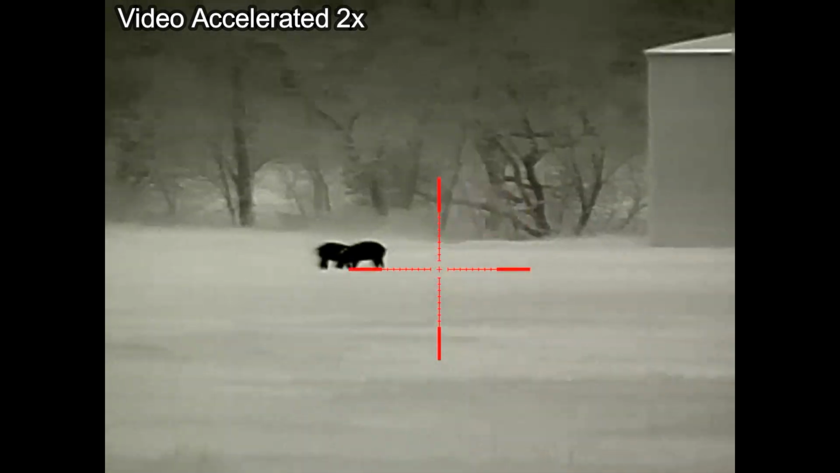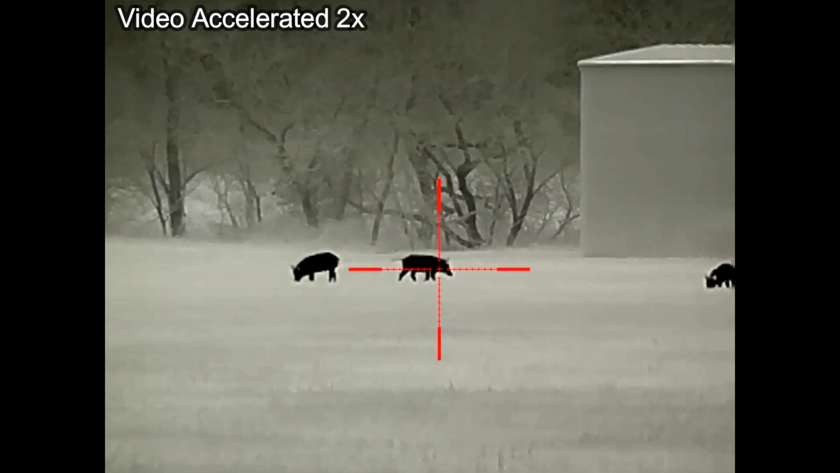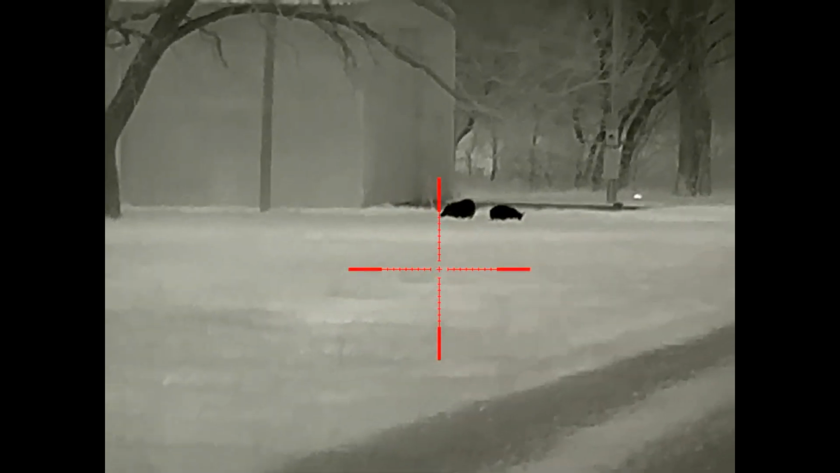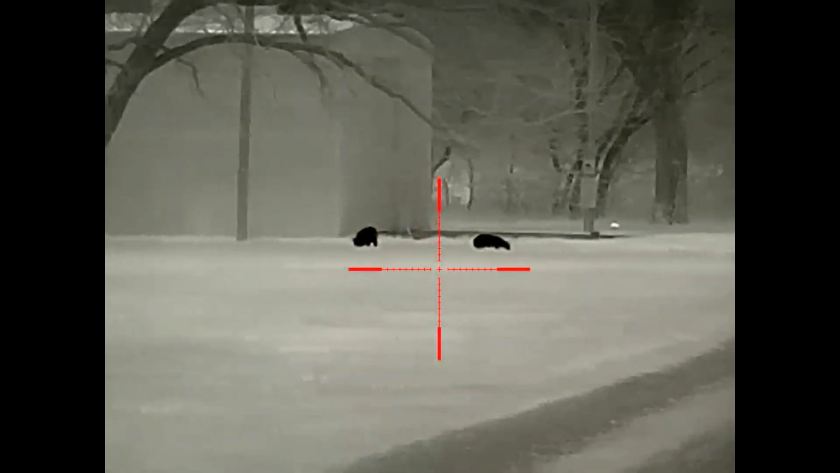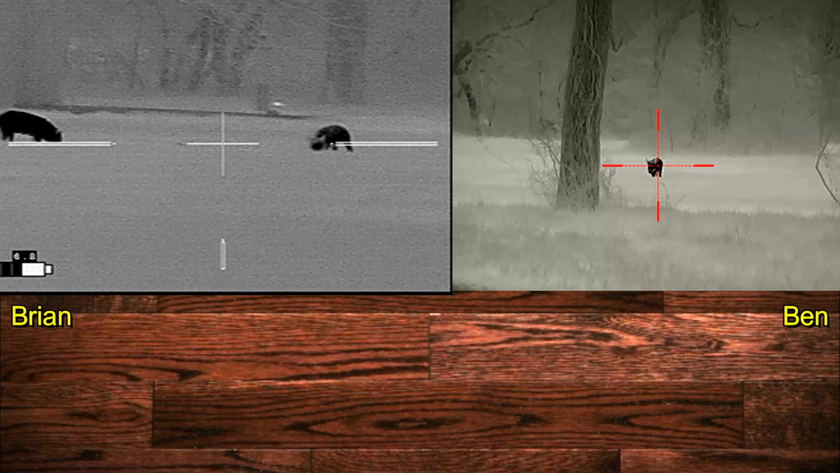Finally, 2 hogs are out from the barn, but unfortunately I'm still trying to get set up at this point, and so we don't have a shot because I'm not ready. So we continue to watch these 4 hogs and slowly creep forward, waiting to either change our angle on the barn or have the hogs move out from the barn. And they're slowly going to move out from the barn to the right.